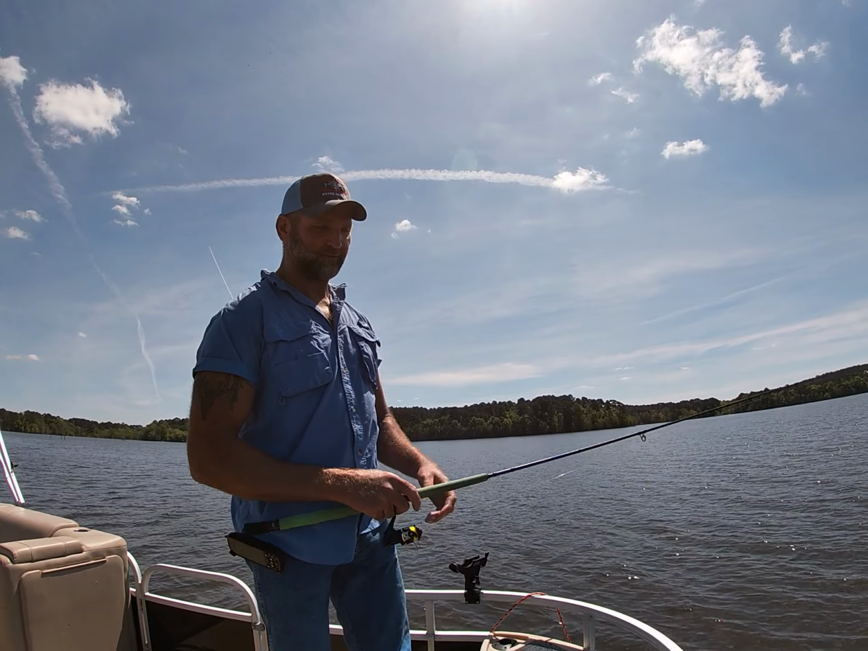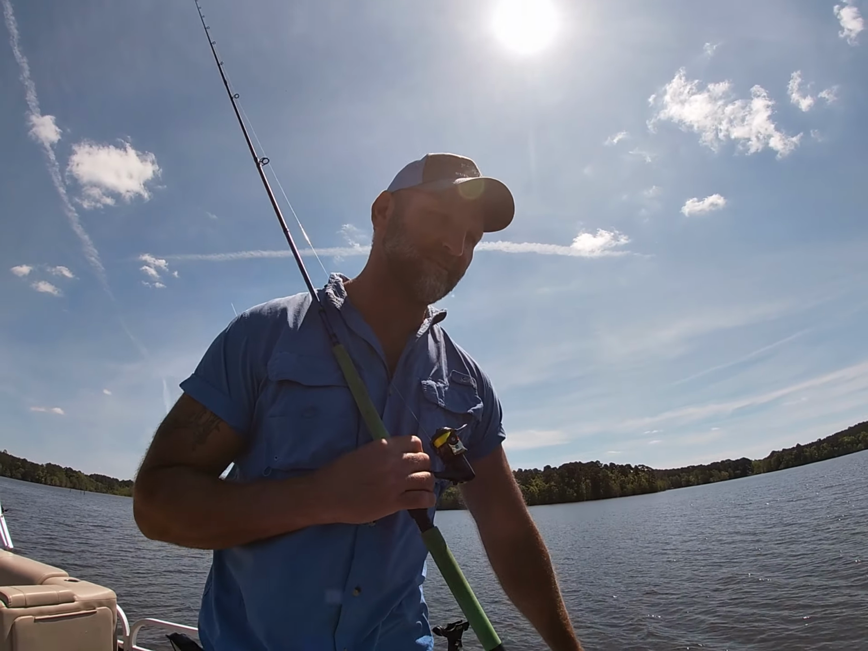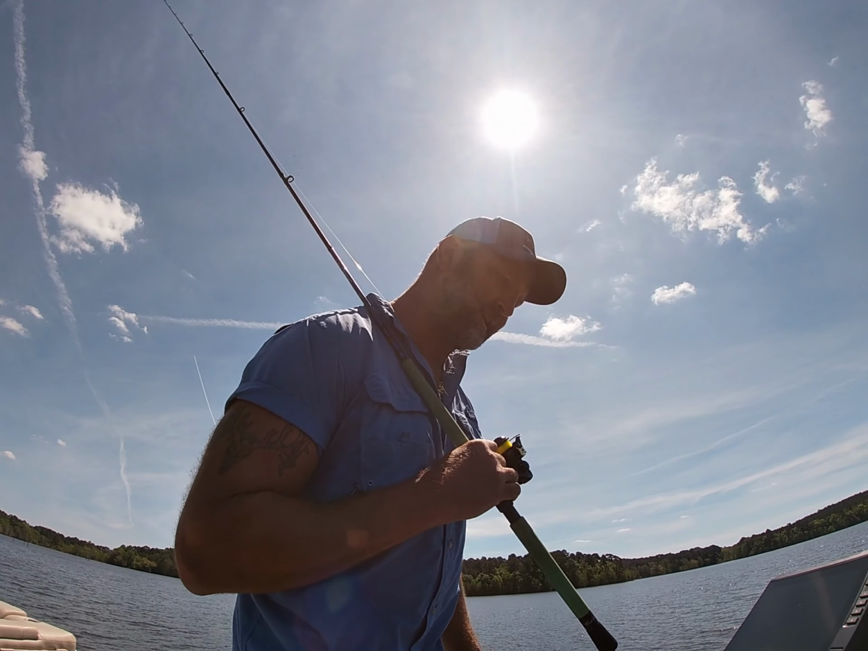Nice fish, good sized fish, but I've tried to hoist them up and they broke off right at my jig. So anyway, I'm gonna have to pay attention to that and see if it is my line or not. It could be that Versa line, and I'll just quit using it.